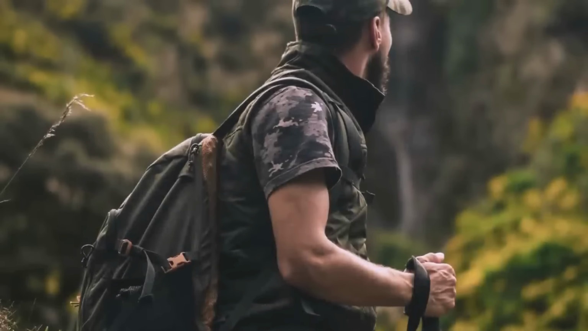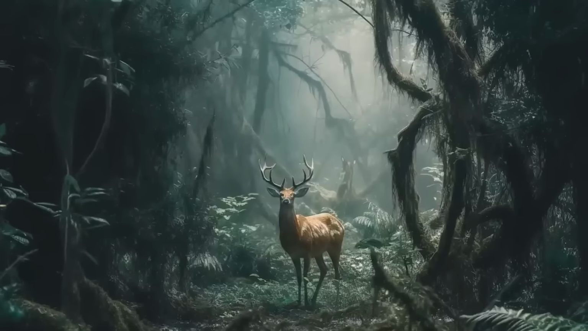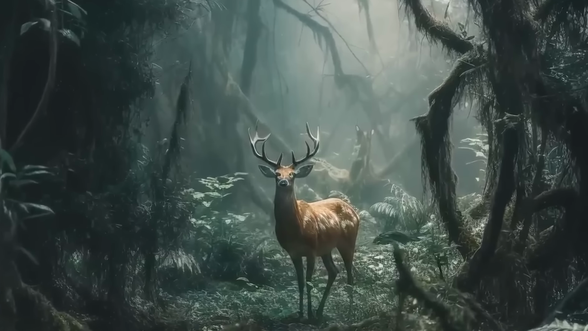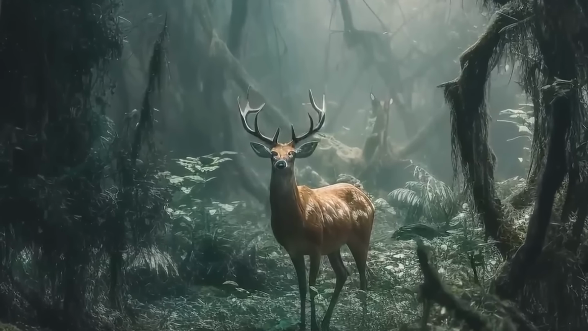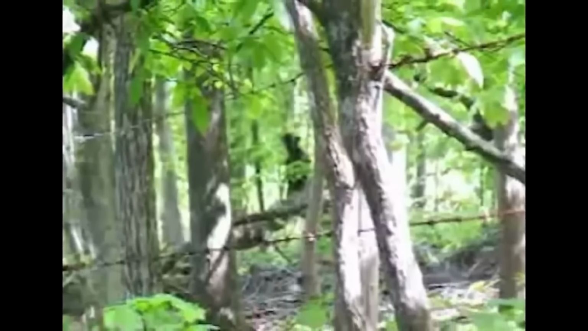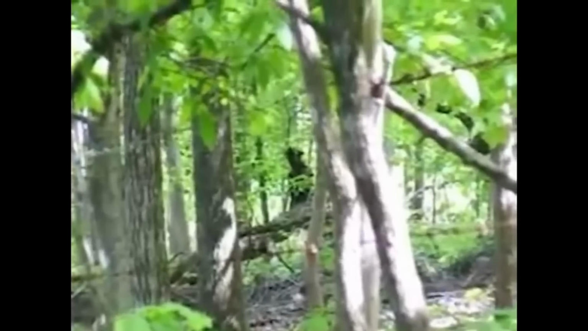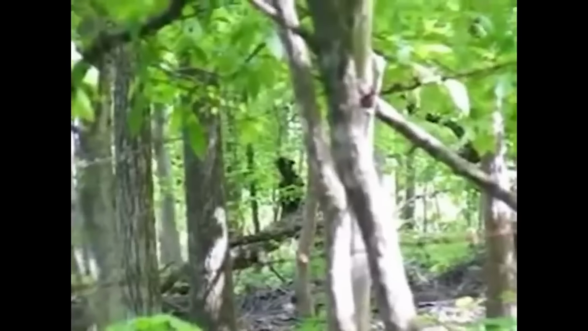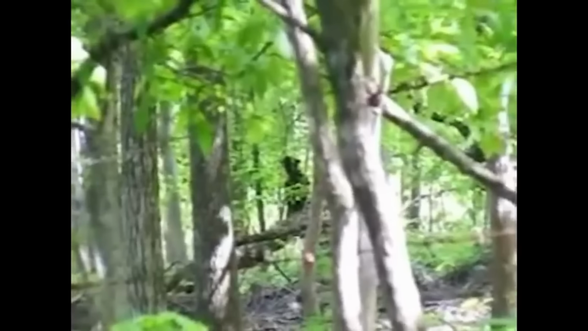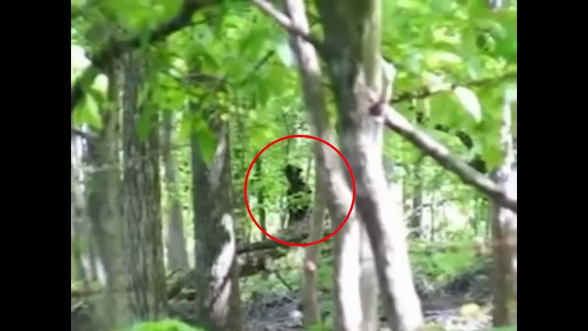Venturing into the woods for a cozy and refreshing forest adventure, most hikers expect to encounter deer and other typical wildlife. However, there's always the chance of stumbling upon something like this. In this video recorded in the woods of Tennessee, we see a scene of dense trees with fencing in the foreground. Amidst the trees, a dark and eerie figure is standing.